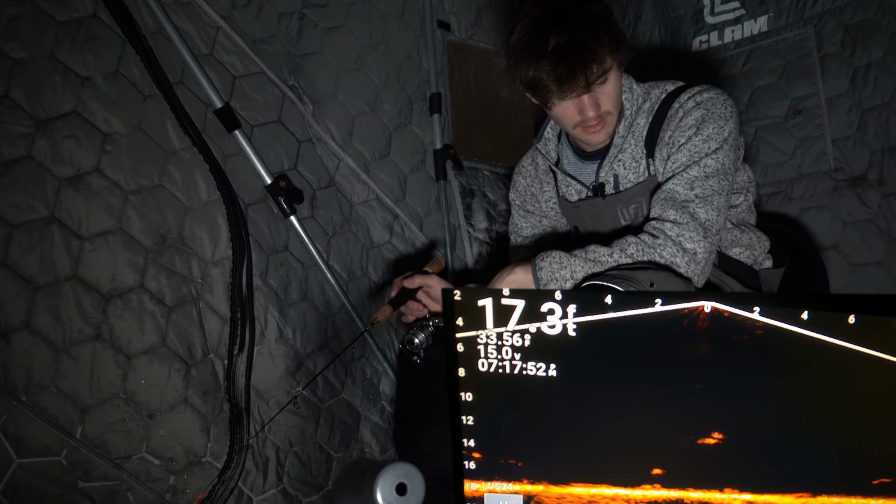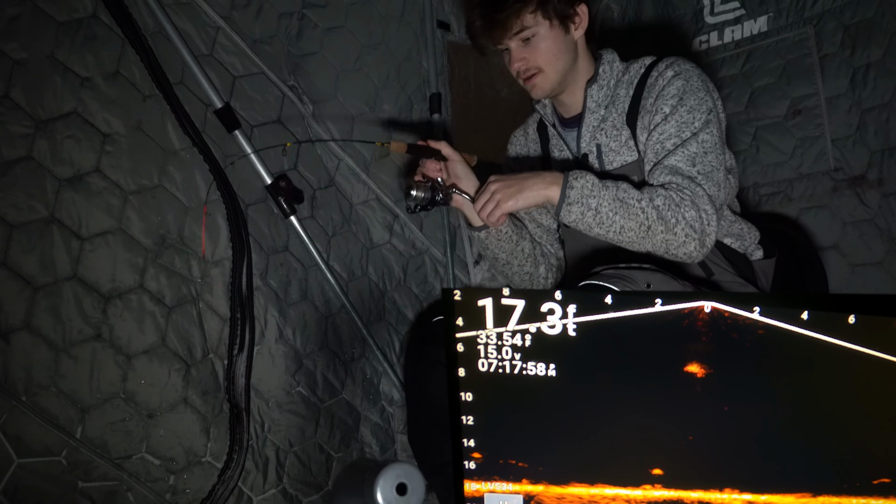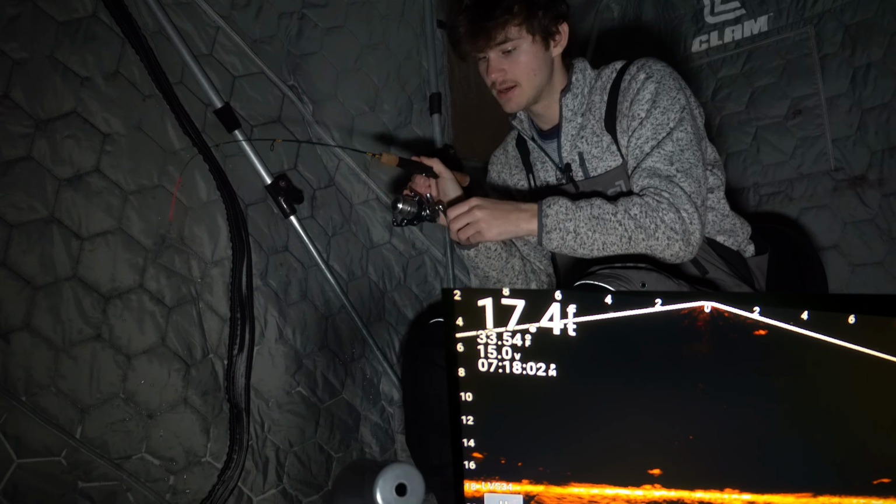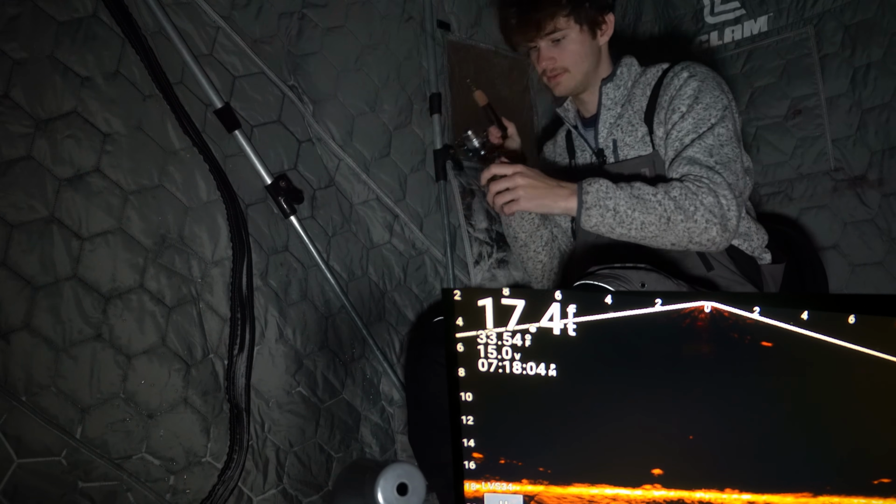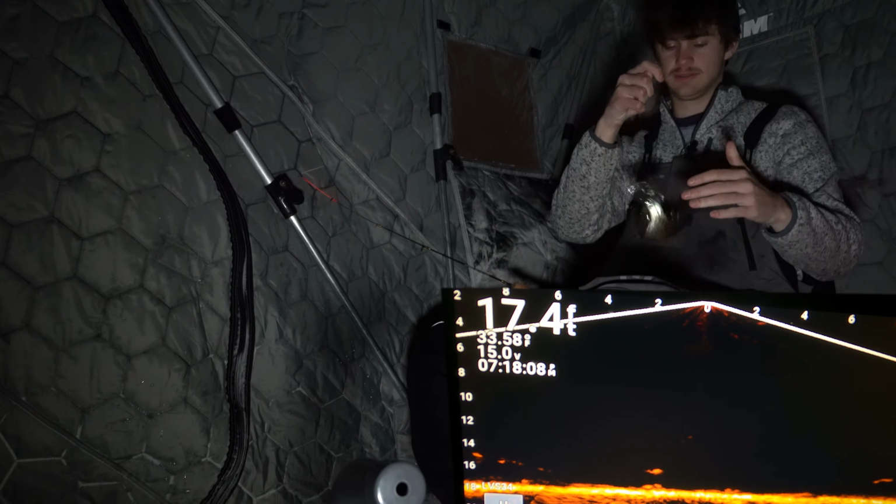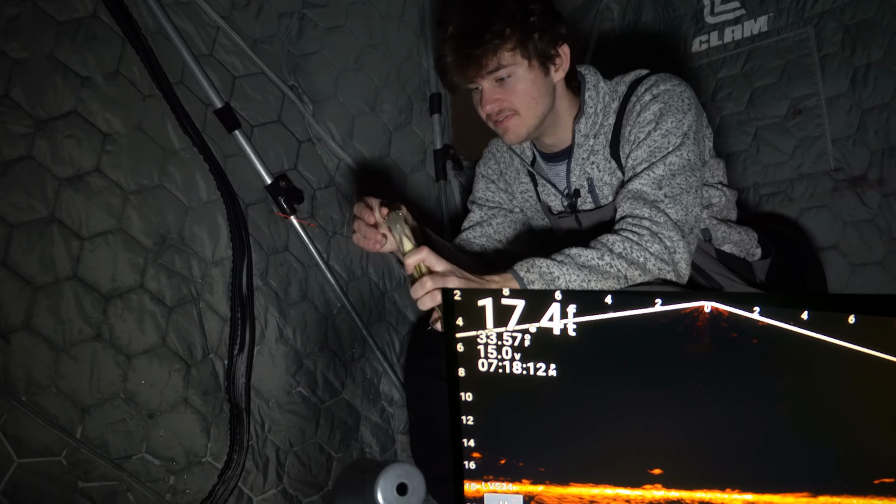Here he comes. He's gonna hit it as it just dead sticked. Watch this. Give it a few seconds, and there he is. There we go. Another crappie. All right, buddy, thank you. They're liking it. You guys gotta try that if you're having finicky fish.